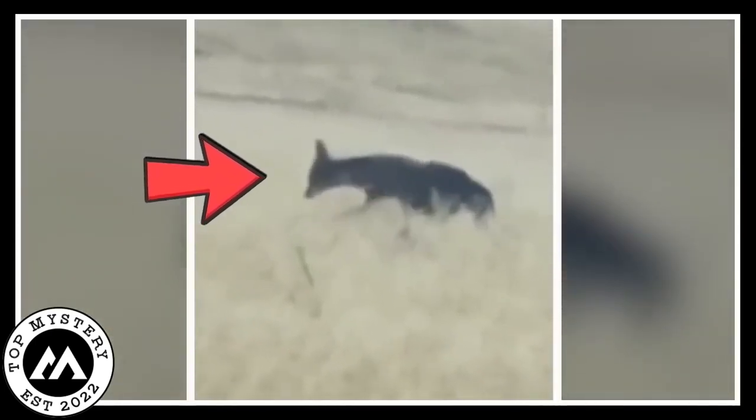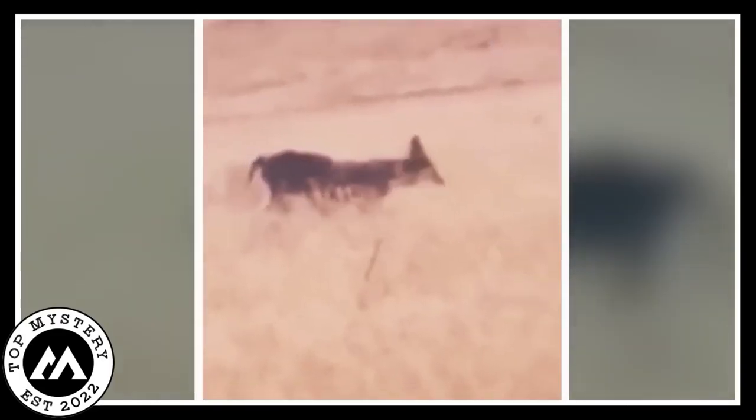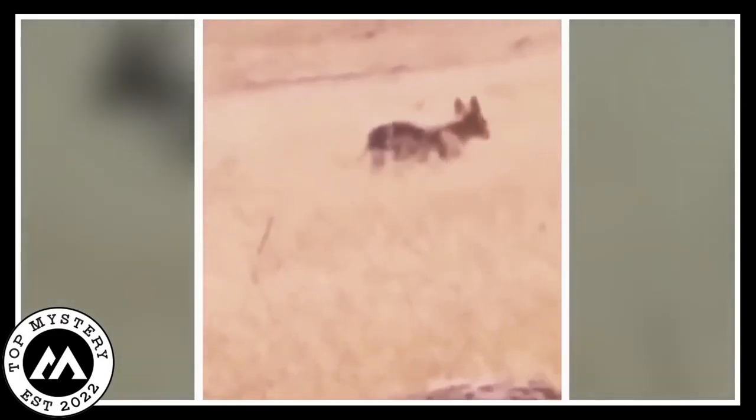Unknown creature. Hey there, so picture this. Someone caught a video of this super weird animal roaming in the middle of a field. It's like a mix between a deer and a fox, but nobody has a clue about what it really is. Kinda creepy, right? I mean, who wouldn't be freaked out by a mystery creature just strolling around?